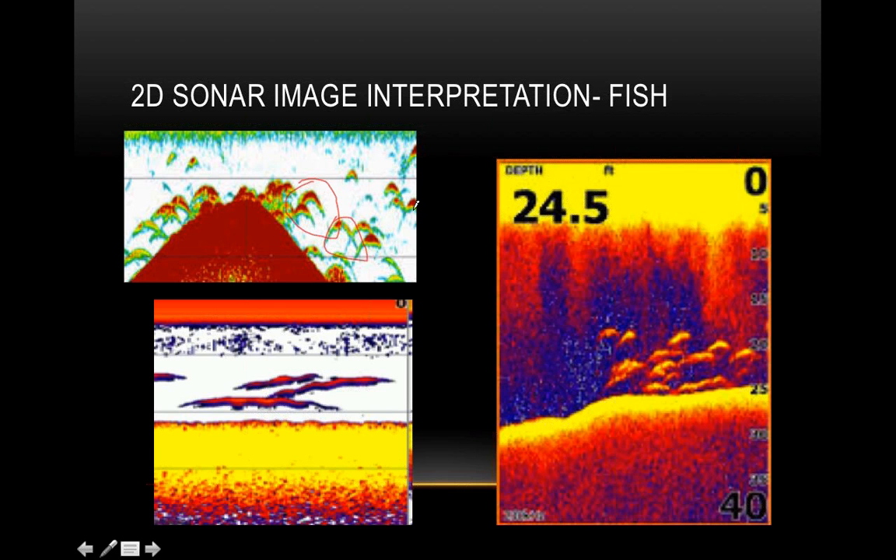So as you move over a fish, let's pick one. It's kind of hard to pick these now that I've messed them all up, but let's pick this one right here. Pretend this is the cone coming towards the fish. It hits the edge of the fish. It's a real weak signal.